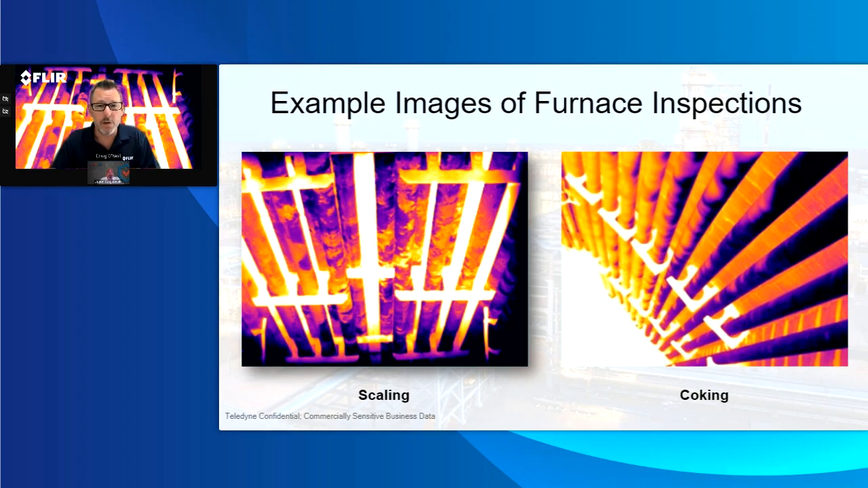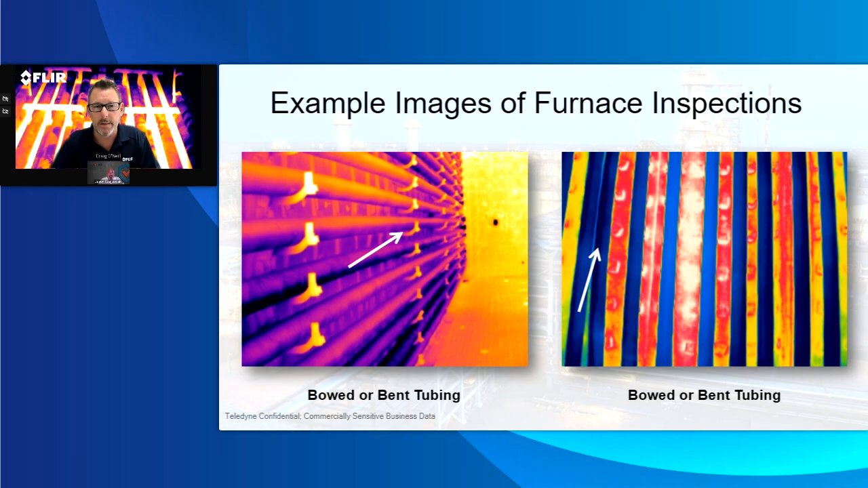Correct. The other thing you just mentioned on the image on the coking, but you sent me a couple of pictures, right? And we talked a little bit about the challenges with bowed or bent tubing. I'm curious, if you have any insight, what kind of problems can this cause a petrochemical facility? What's the worst thing that can happen in these cases, whether it's the coking issue, the scaling issue, or the bowing?